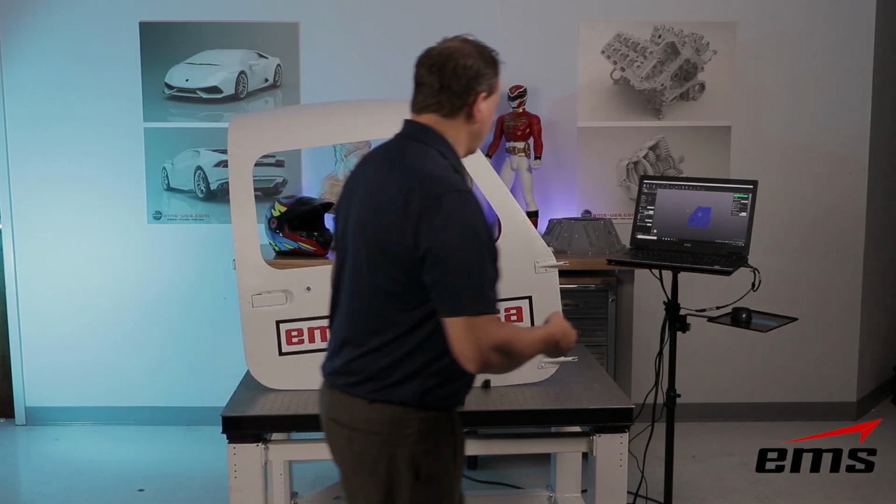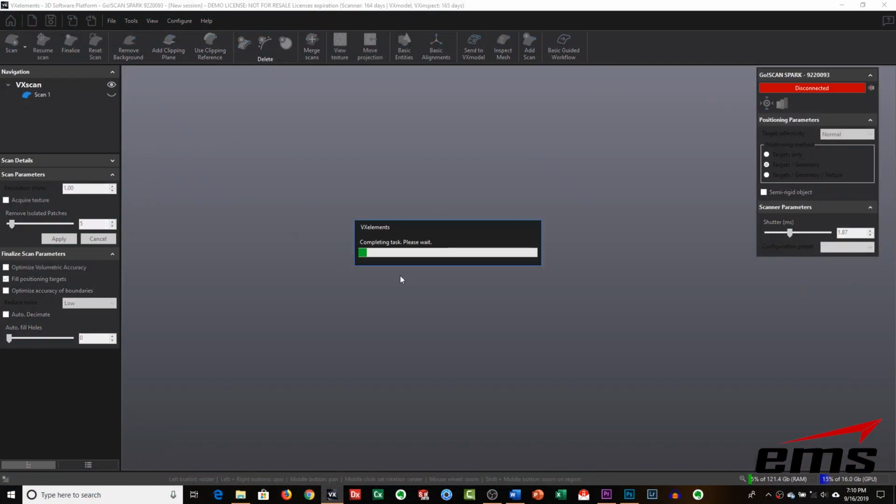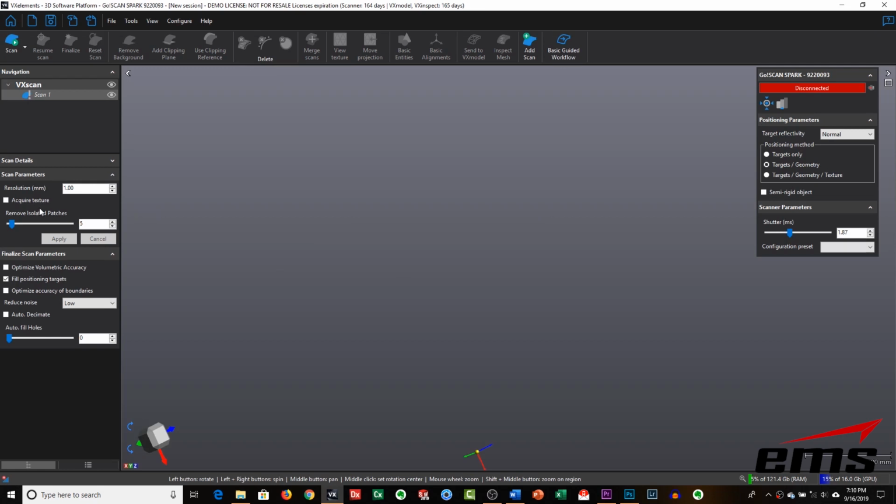So we're going to come over here to the software and reset everything, and we'll go ahead and click Acquire Texture so you can actually see it, but we're going to come over here and say Targets, Geometry, and Texture.